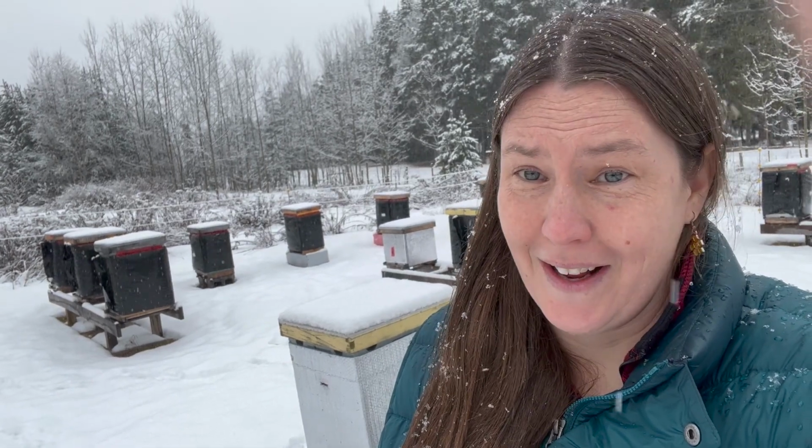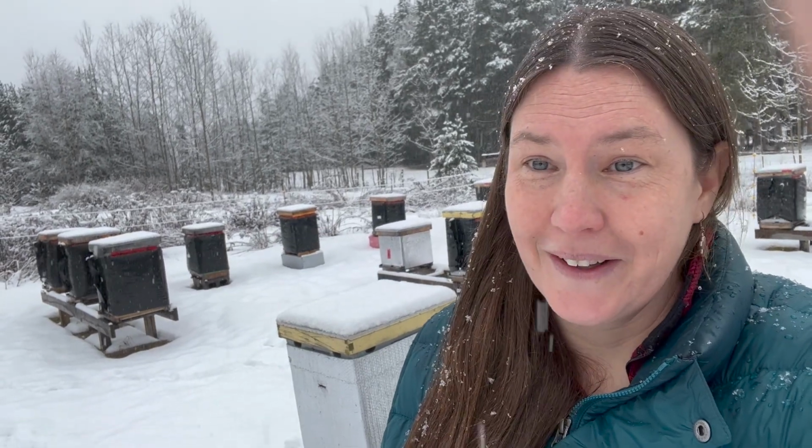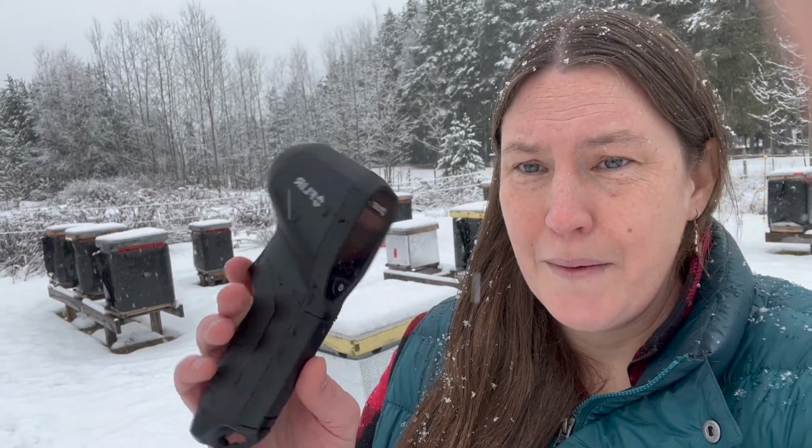We actually have not had very much snow at all this year, so I was really excited to see it snowing this morning, and I hurried out here to a bee yard to check things out before it turns to rain, which is coming up. So I borrowed an infrared camera from our local library, which has an amazing library of things, and I took this out for a few days to check out our hives.